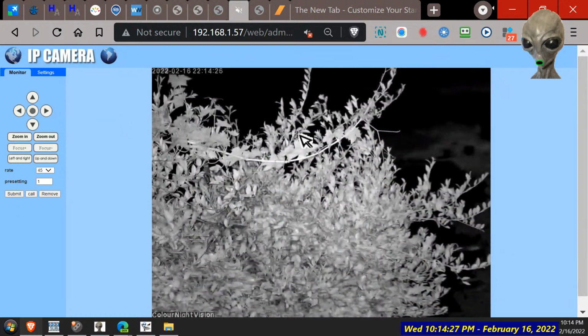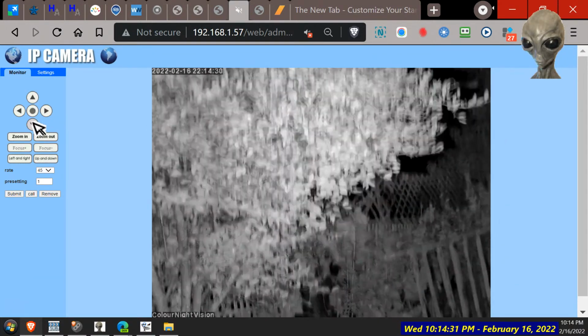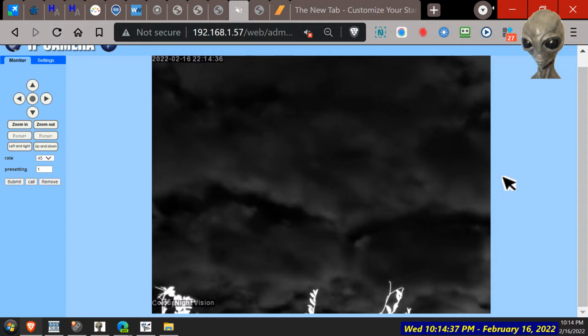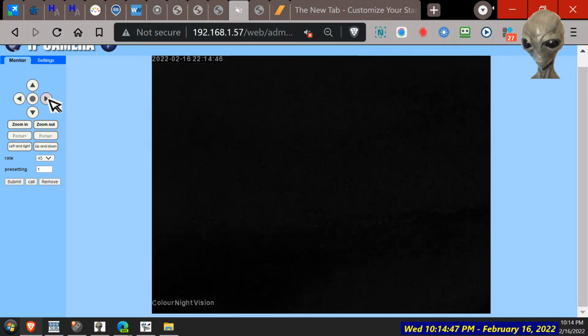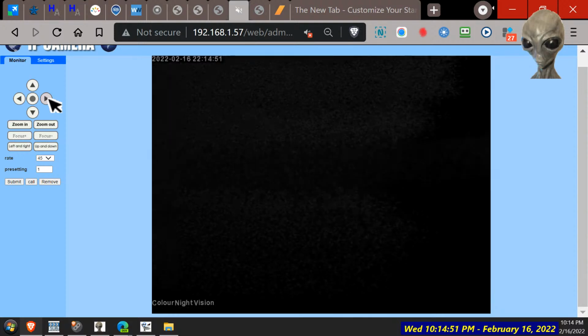So the moon's got to be there somewhere. Yeah, let's just go up. Let's have a look at the clouds. That's pretty good. But it's not going to help us see planes, is it? Oh, that's really dark now.